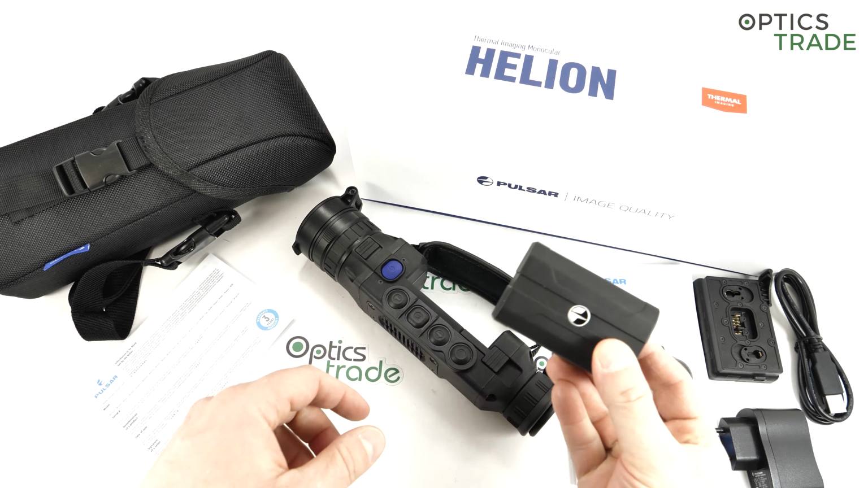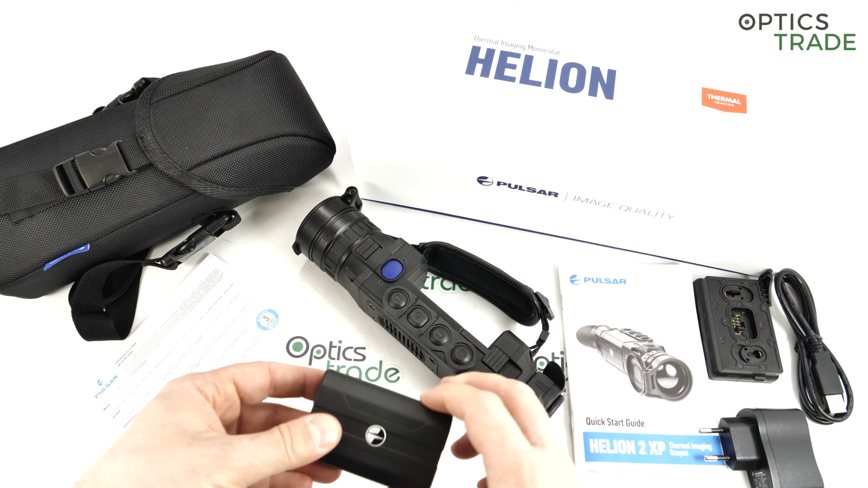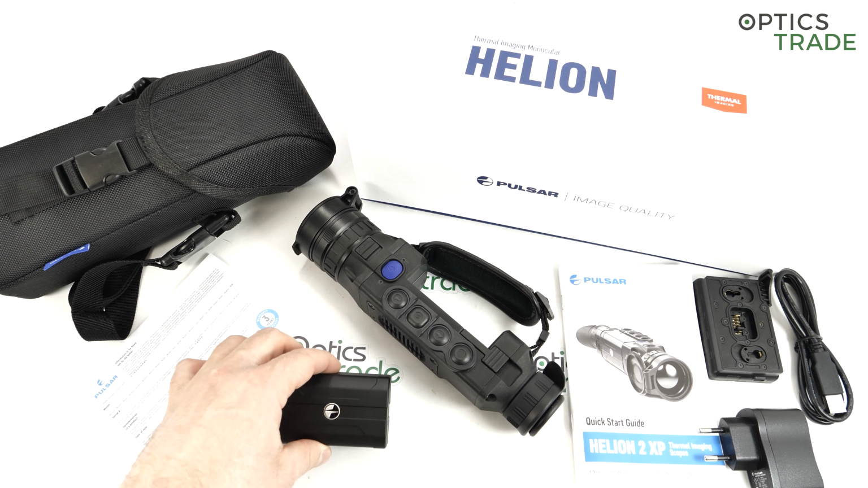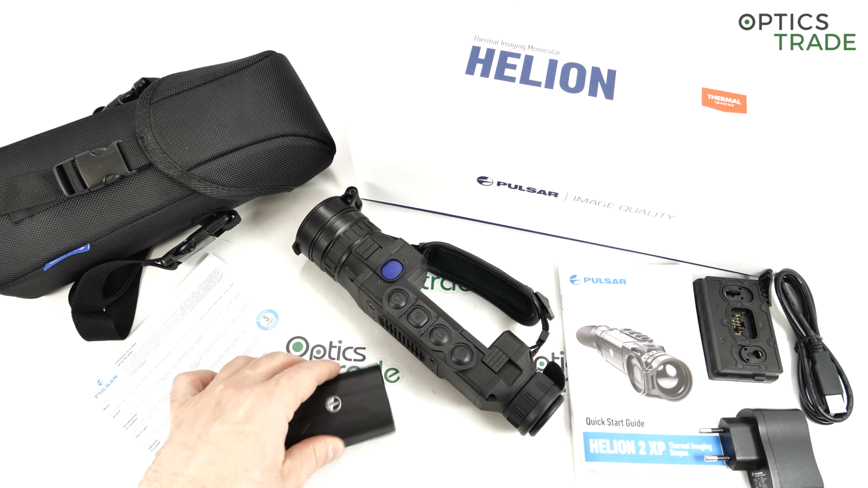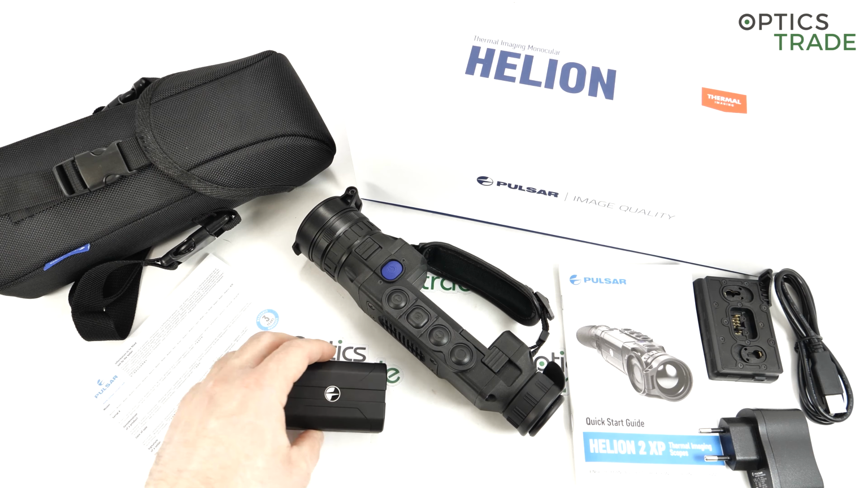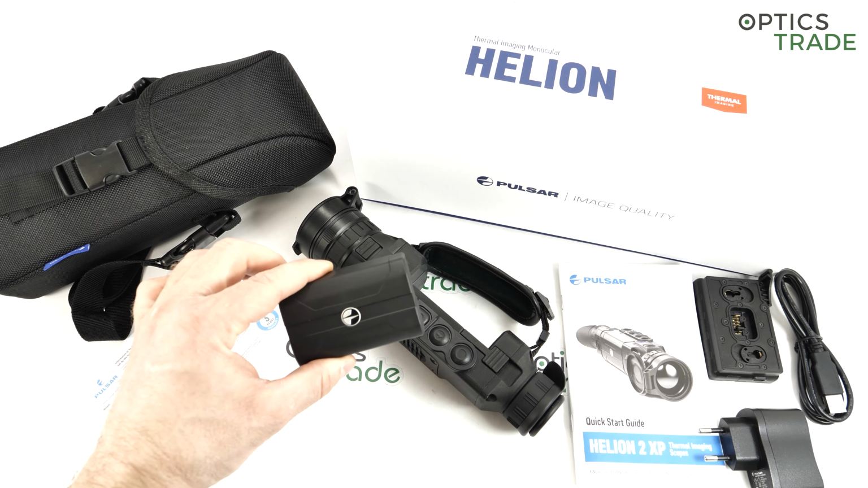The B-Pack, the Helion was the first device to use it. Now they're using it also on Trail, they're using it on Forward F155 and F455. They use them on their digital night vision rifle scopes and so on. So these batteries are used on many devices. First of all, they are affordable. Let's say if the device costs almost 4,000 euros, the battery costs 100 euros.